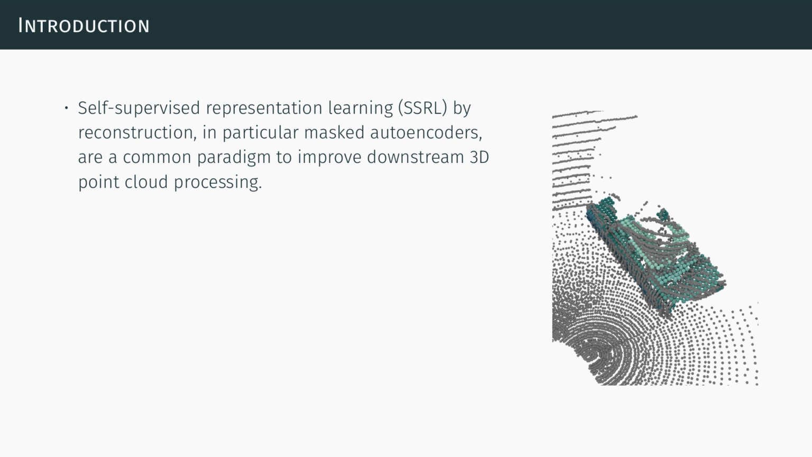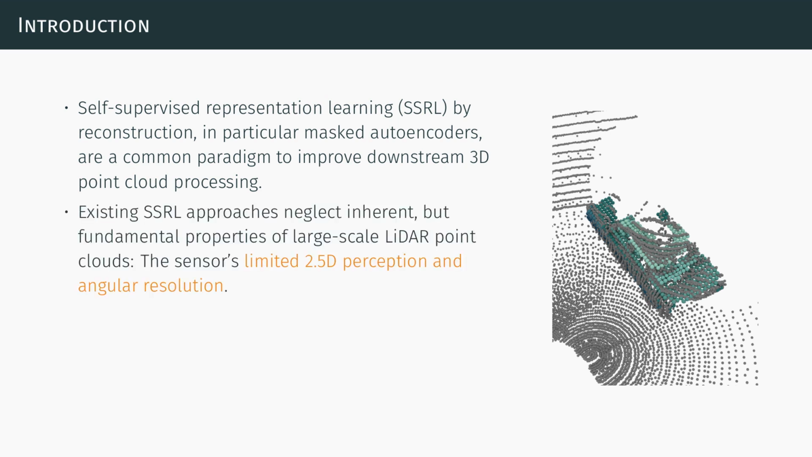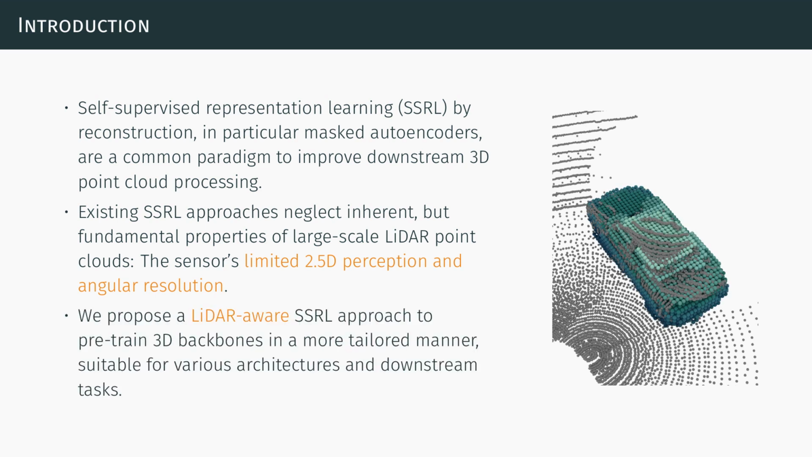Self-supervised representation learning, or SSRL, via reconstruction, particularly using masked autoencoders, is a common paradigm to improve downstream 3D point cloud processing. However, typical SSRL methods overlook crucial characteristics of large-scale LiDAR point clouds, such as the sensor's limited 2.5D perception and limited angular resolution. We propose a LiDAR-aware SSRL approach that is carefully designed to adapt to these types of point clouds and pre-train 3D backbones applicable to various architectures and downstream tasks.